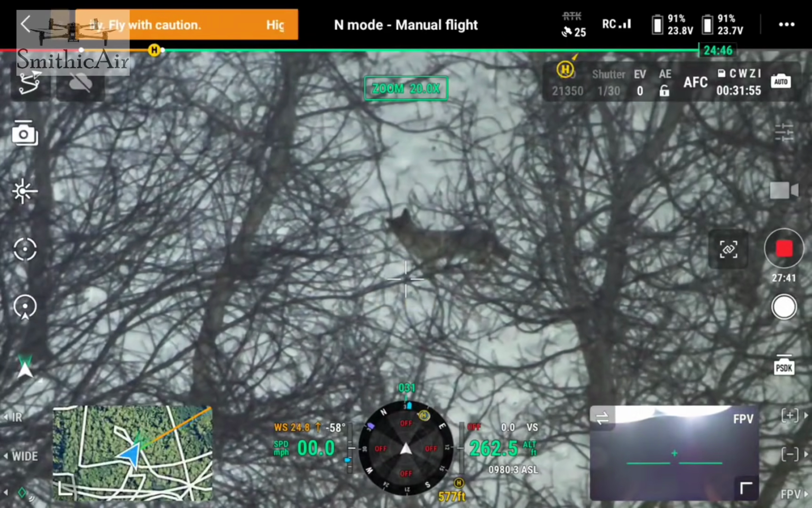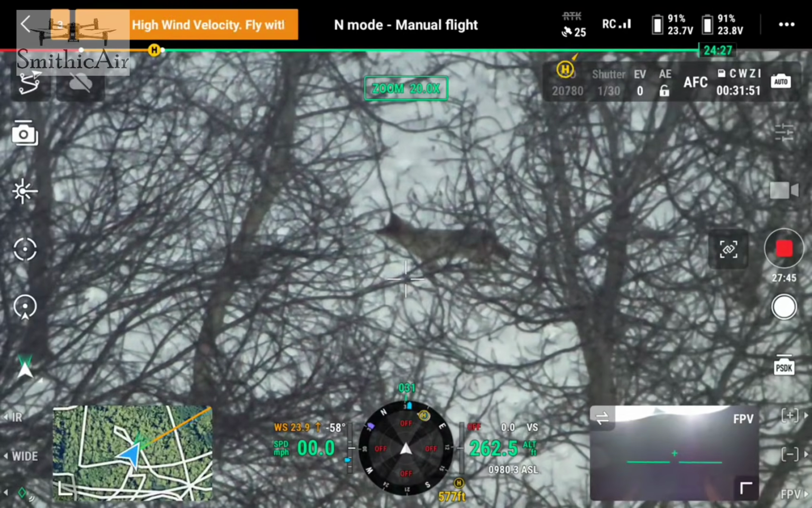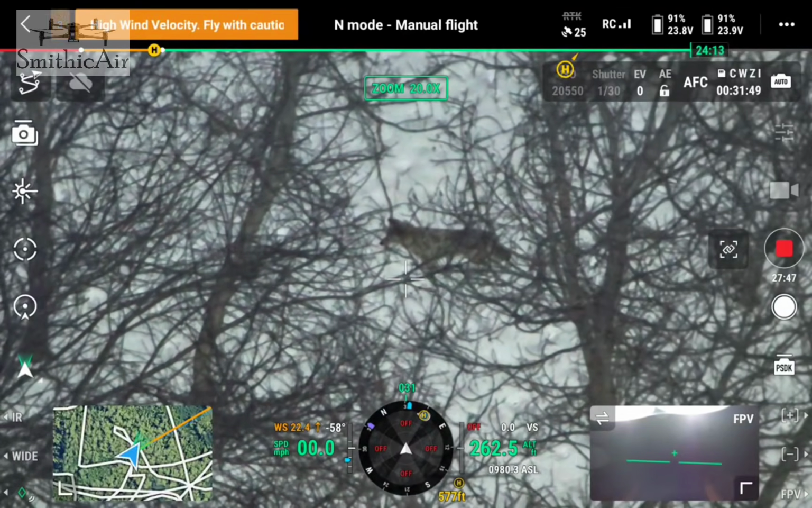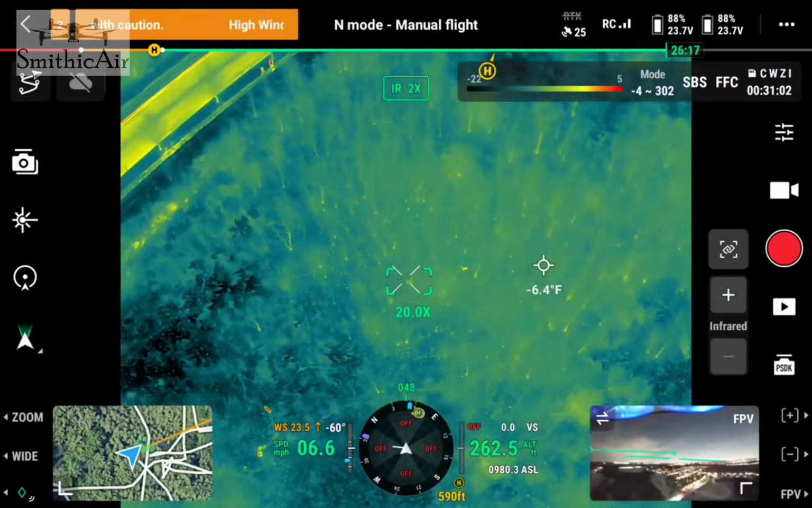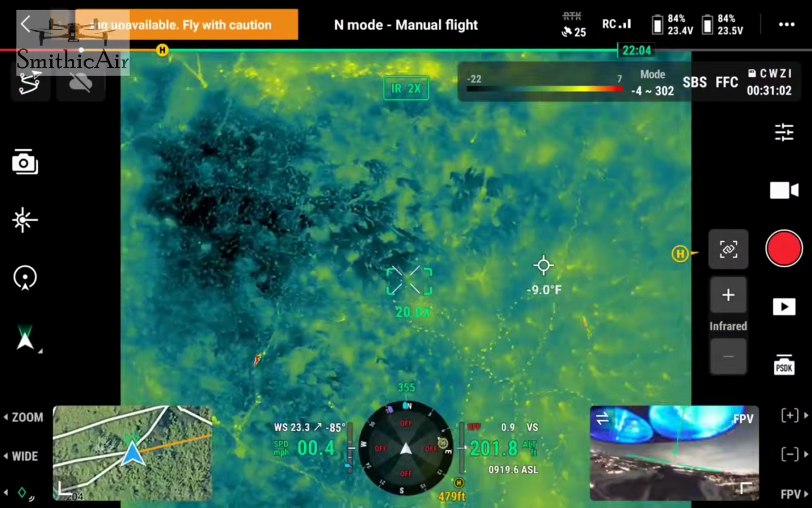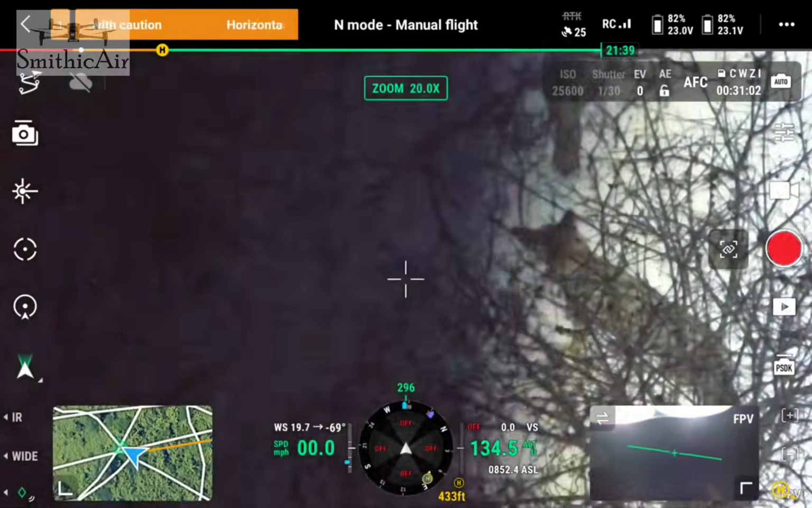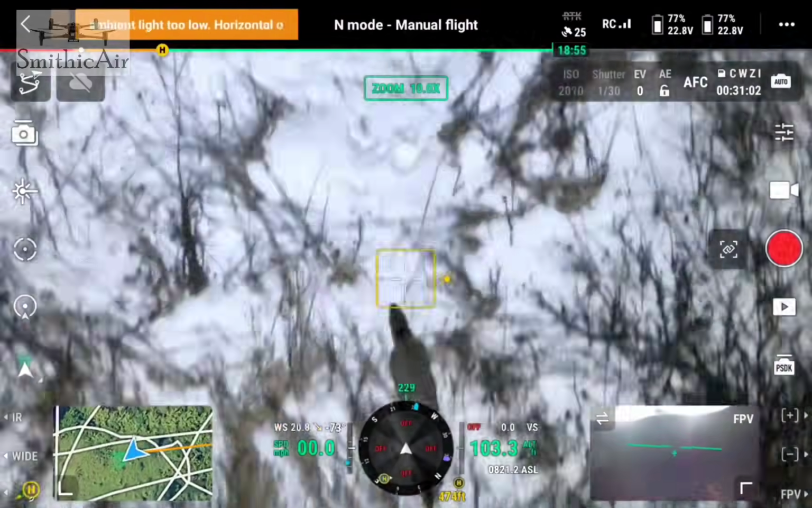Some of these coyotes were actually not running when I turned on the light, and typically when I turn on the light, they boogie. So that was a little bit concerning. But I kept doing that. At this point, I was also trying to make sure the coyotes didn't go close to the owner.